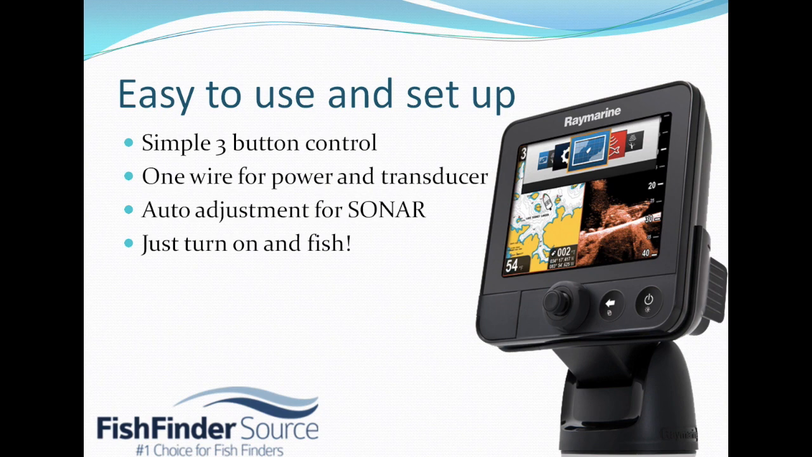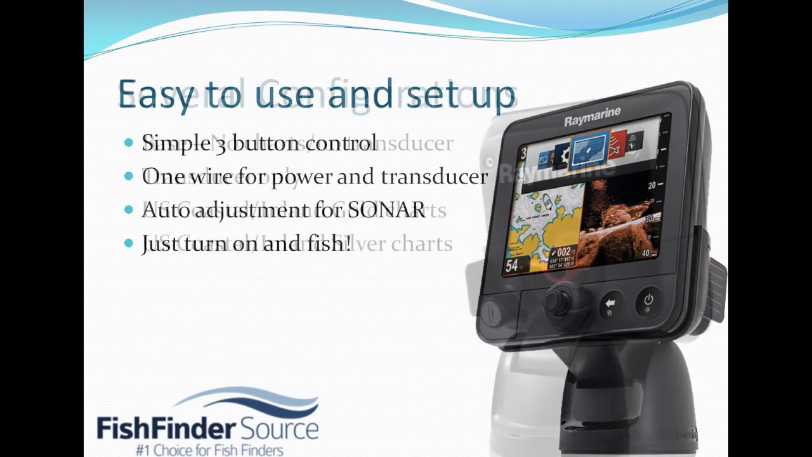And as you can see from the picture here, the menu is pretty easy to choose between just GPS or traditional sonar settings, split screen, or the chirp sonar. It's really easy to use, and it's an incredible machine.